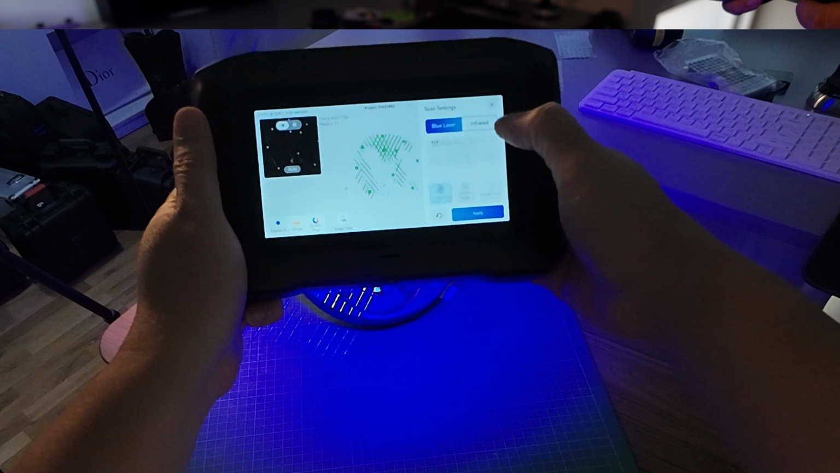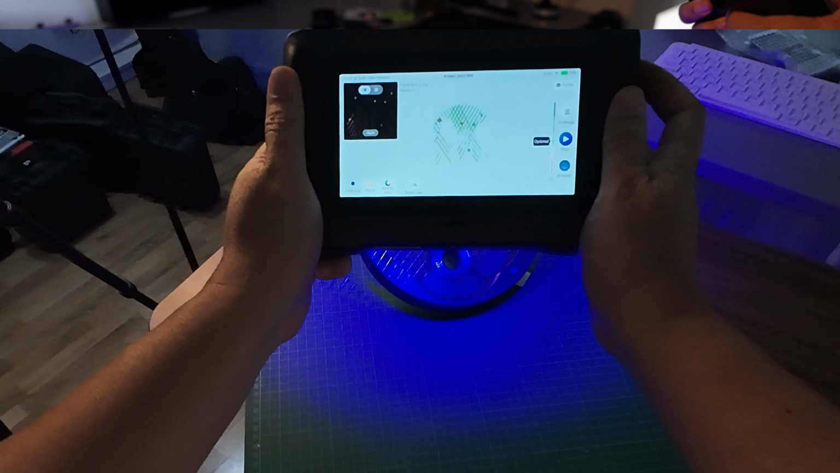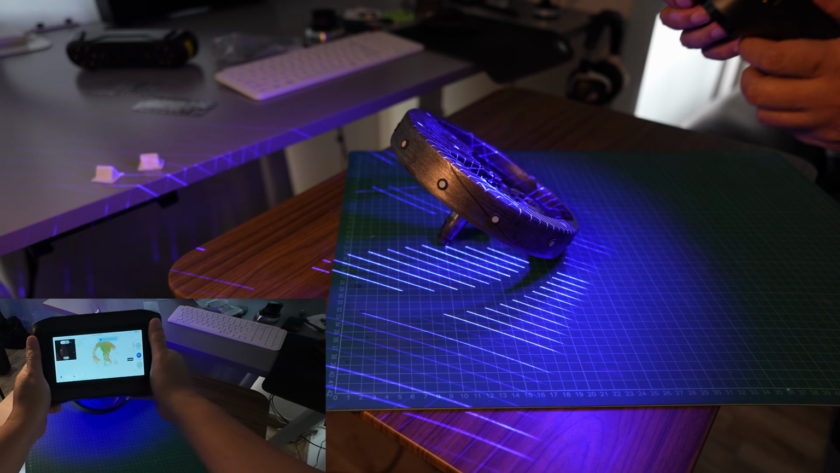Okay, next I'm making a new scan. This will be scan number 2.